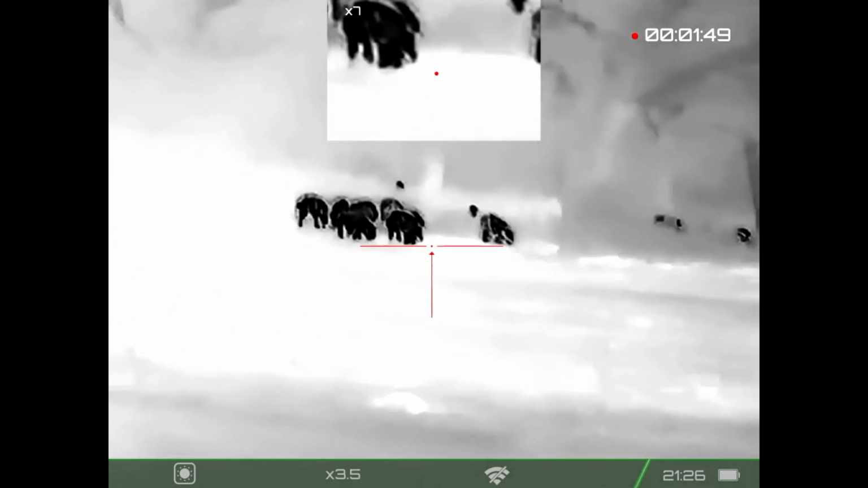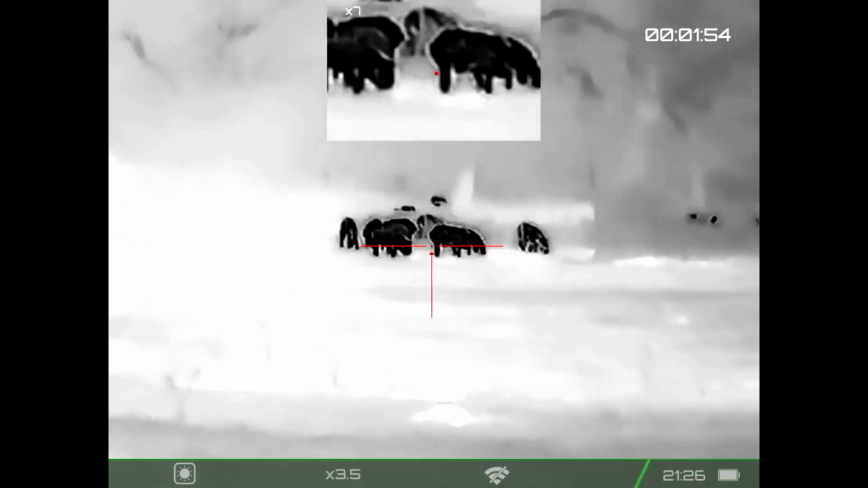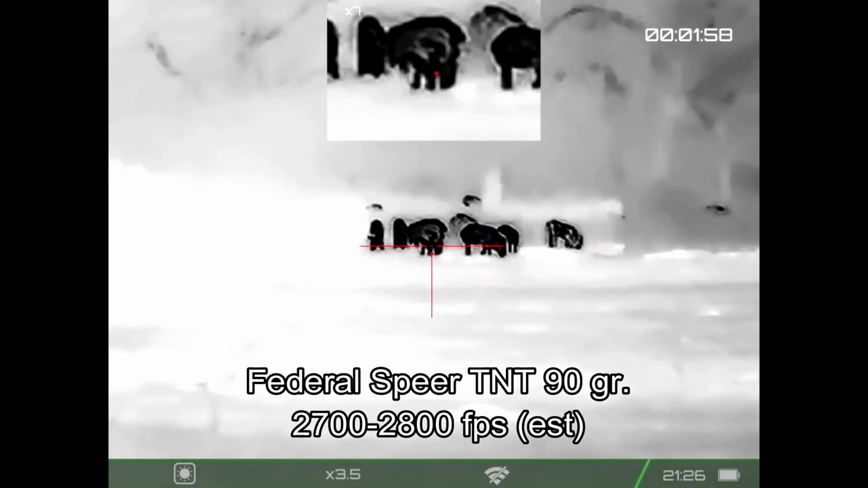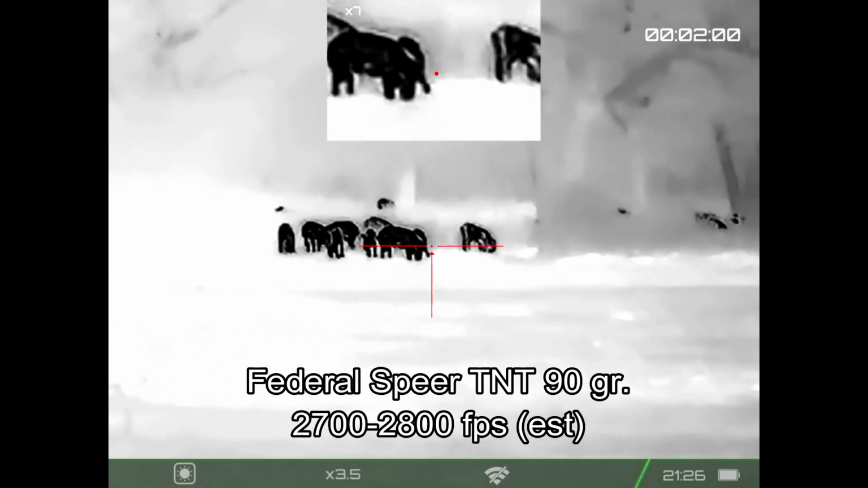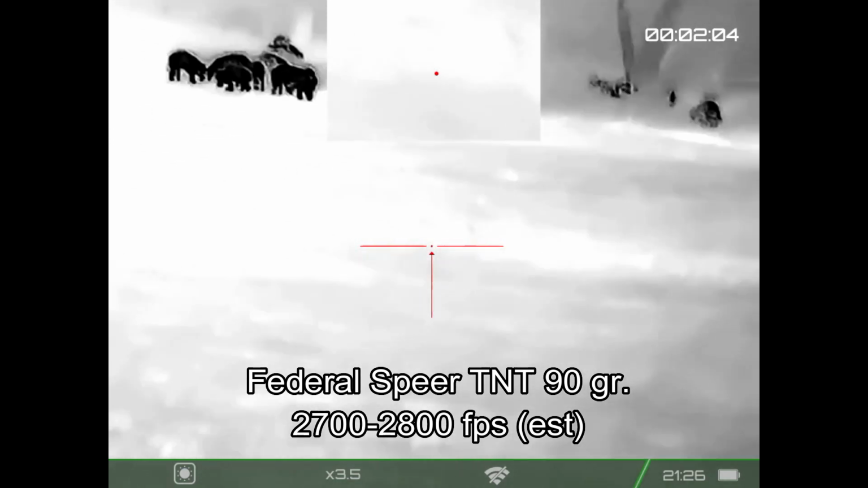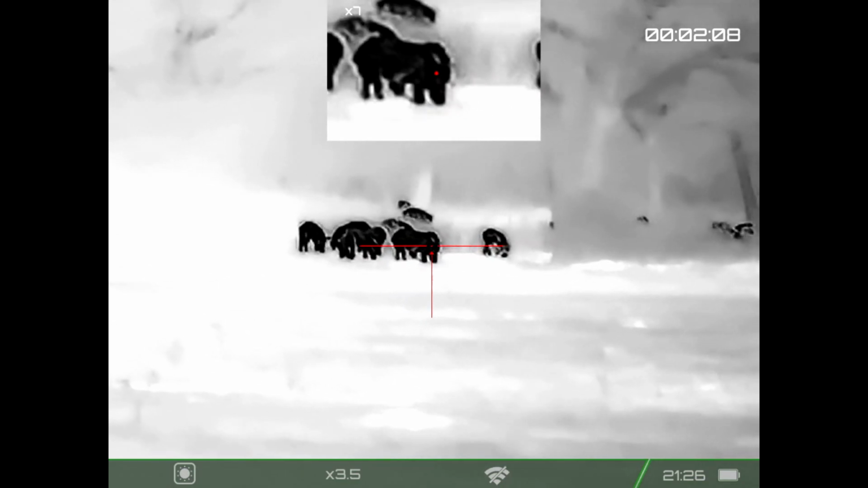But I do know the hogs right there in front of me. They are on the property that I hunt, and they should not be there. So I should probably see about putting some Federal Spear TNT 90 grain bullets into them. They're leaving the barrel at somewhere around 2,700, 2,800 feet per second. I don't remember exactly where, and my chronograph is broken, so that's not going to be revised.